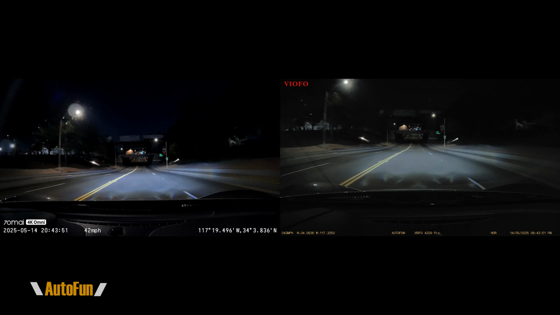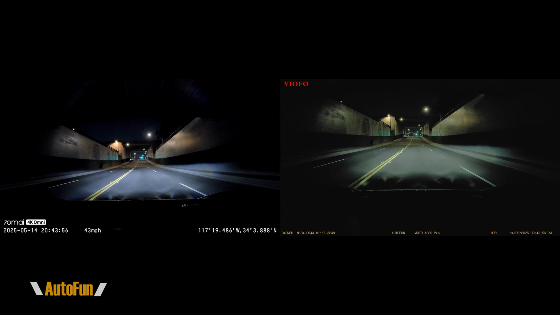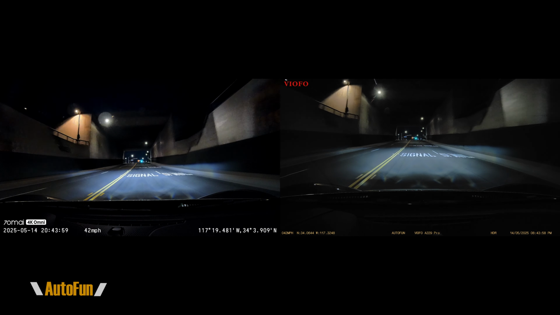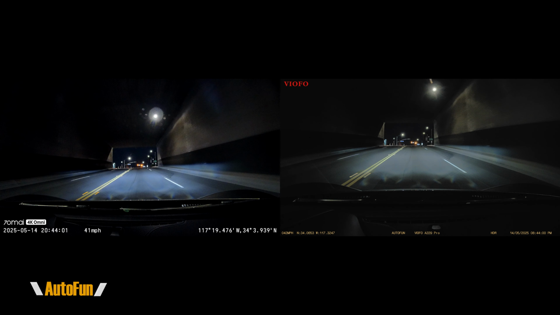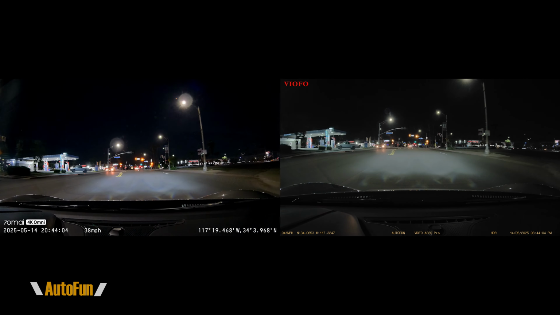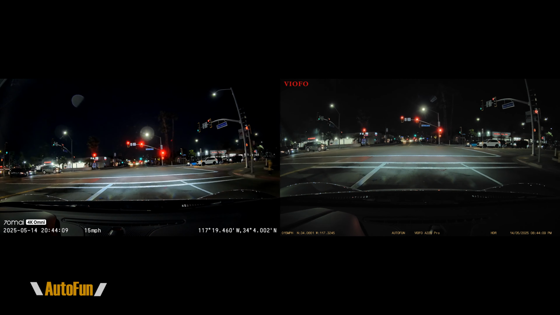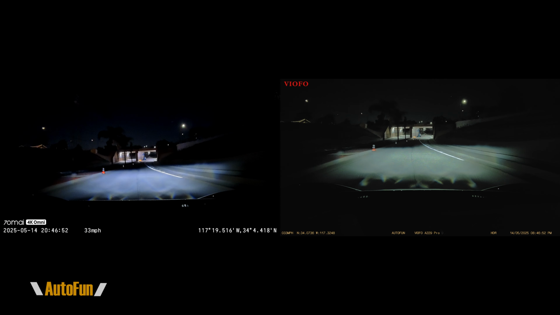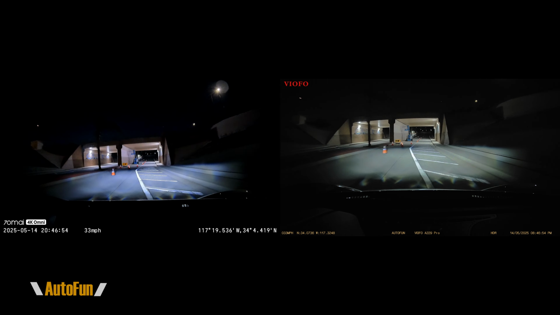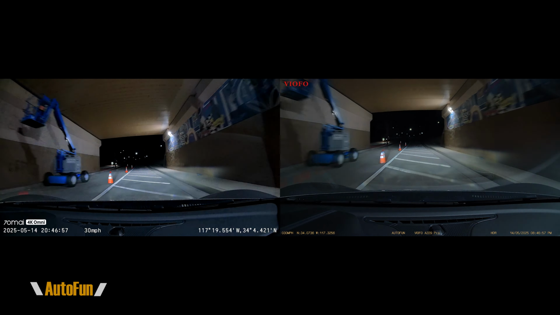Now this does come at a weakness, because that means that when you do go into a dark area, that extra contrast can make some of those details disappear. So you can see on this tunnel that the Biofo A229 Pro is actually a little bit brighter in terms of showing those details in the shadows. So lane markings and road signs, I'm gonna give that to the Omni, and the overall brightness details in the shadows, I'm gonna give that to the A229 Pro. Now, as far as blurriness, you can see on here we're going through this tunnel, and notice the detail on the right hand side. It's a lot more cleaner and readable on the Omni, so Omni definitely is gonna get that point.